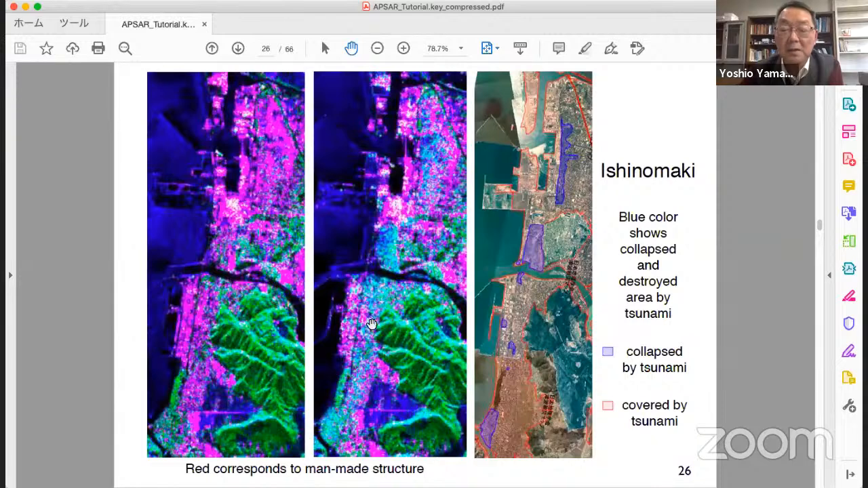These areas are actually wiped out by the tsunami. And the survey showed these corresponding areas were totally wiped out. Sea is also affected. Aquaculture destroyed.